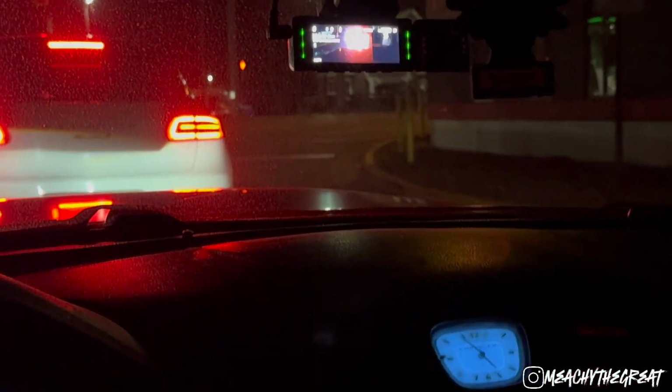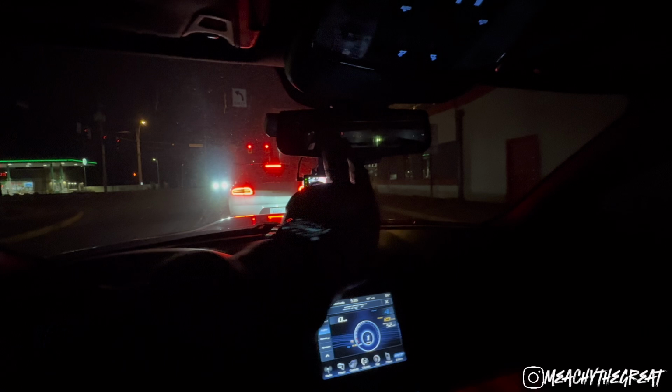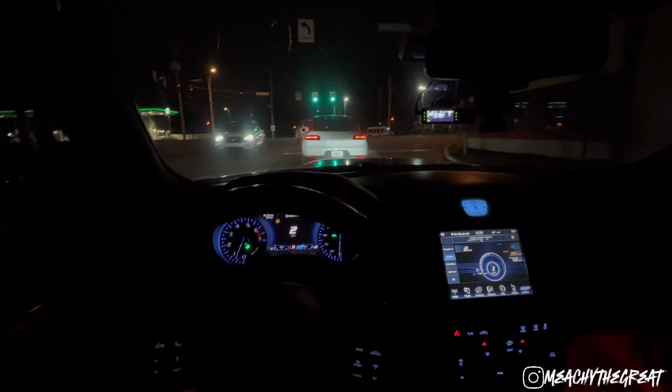I'm also thinking about adding that rear view mirror dash cam instead of this dash cam, only because that one looks so much cleaner, and I'll be able to actually see what's physically behind me, which would make that a lot cleaner.